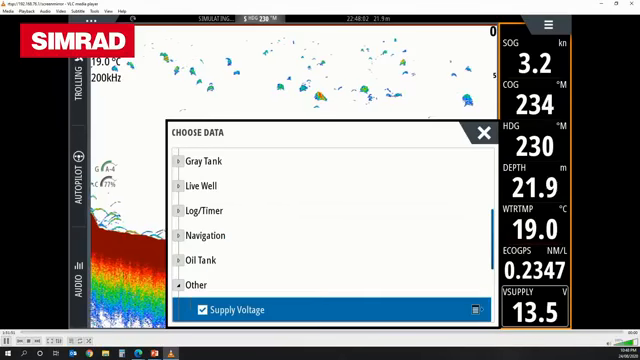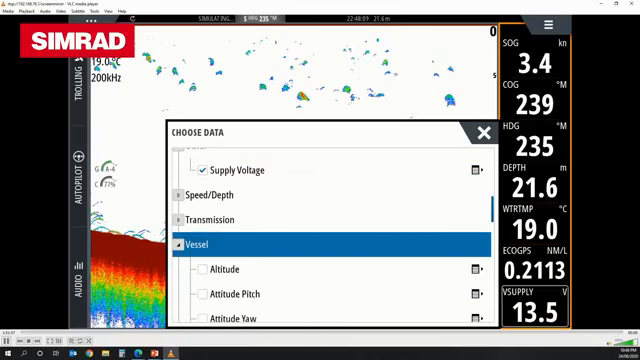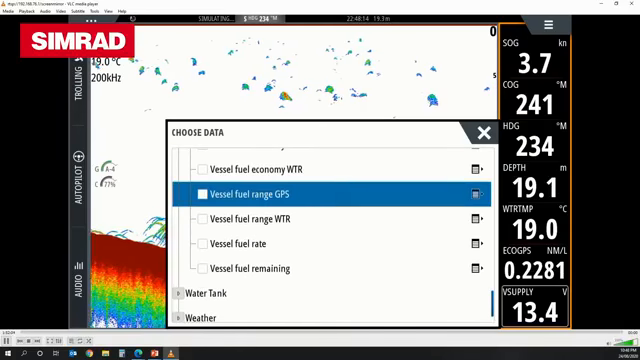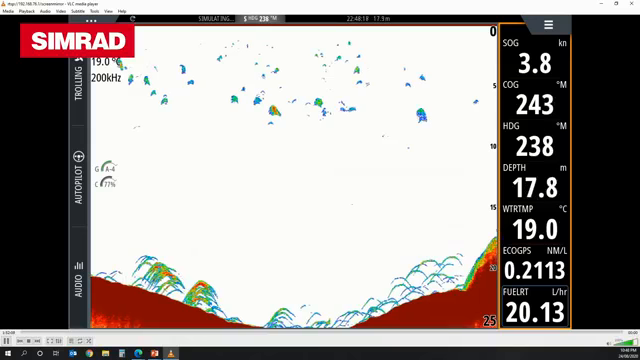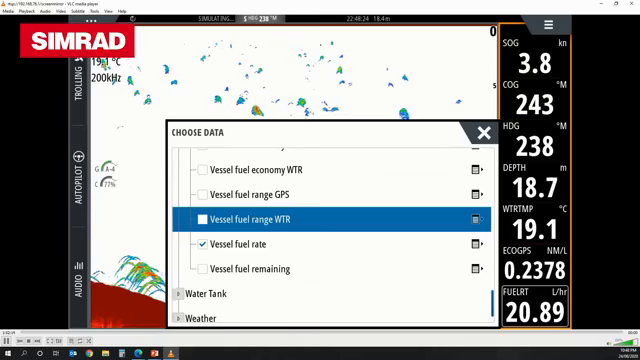And then that'll ask you to choose what information you want to put in there. So if you go to vessel and just scroll down, you'll see a whole bunch of fuel ones in here. What you'll probably be after is fuel rate, because that'll tell you how much you're burning in litres per hour. Or if you're wanting a fuel remaining, you'll see that down there as well.